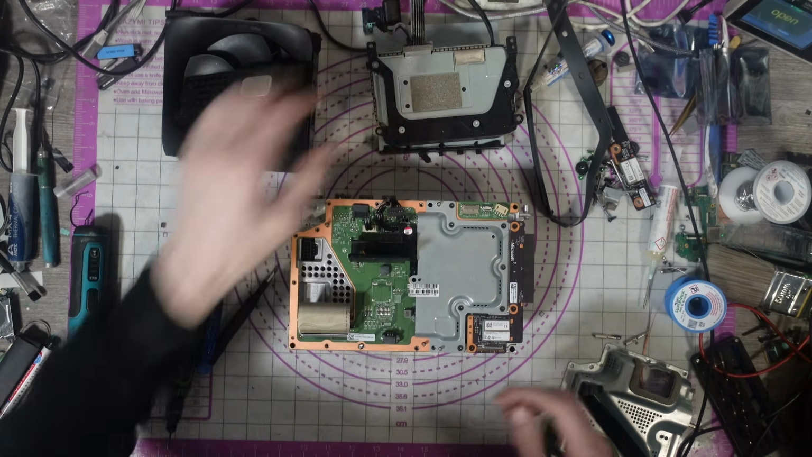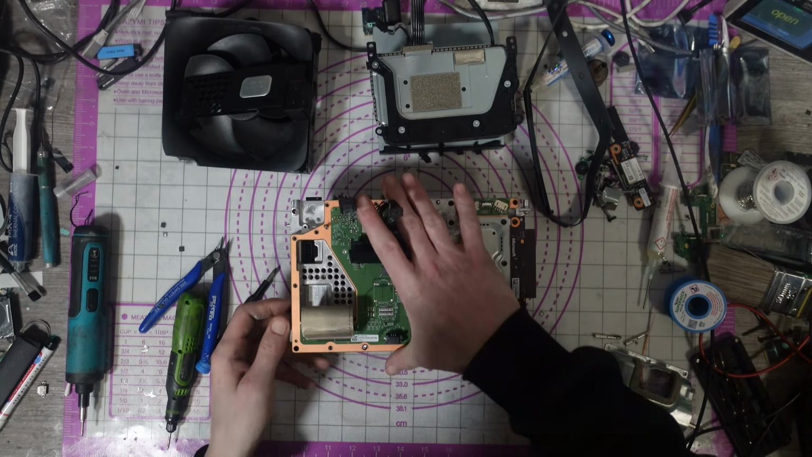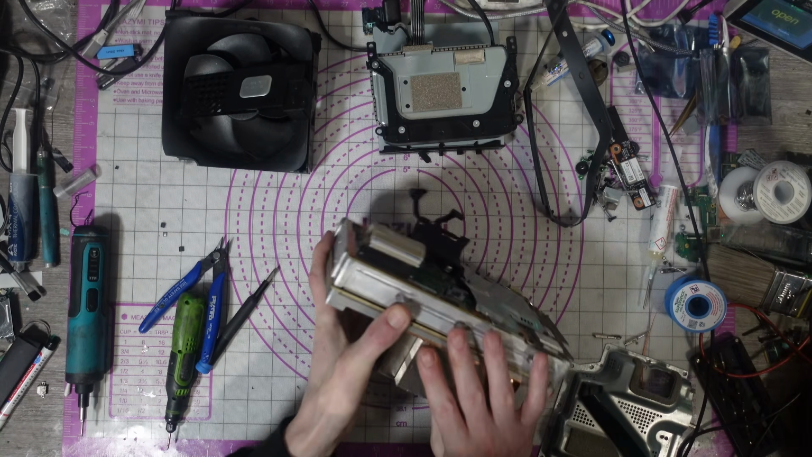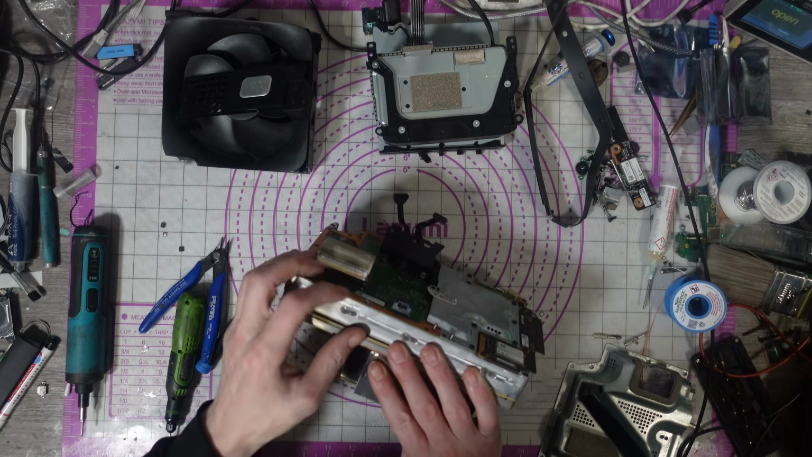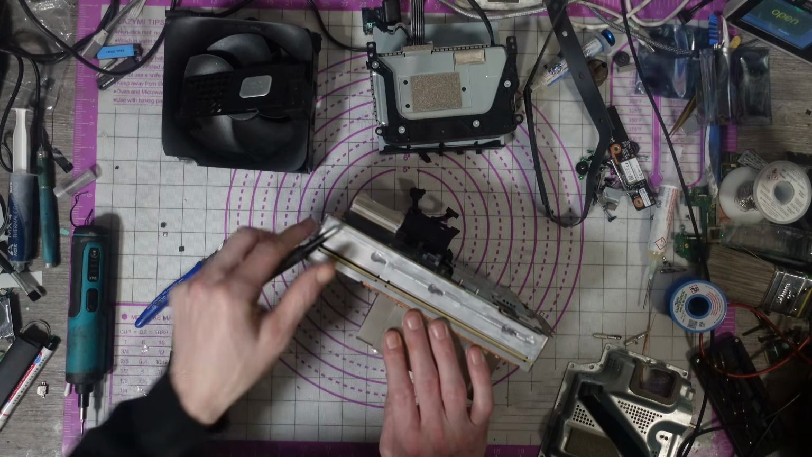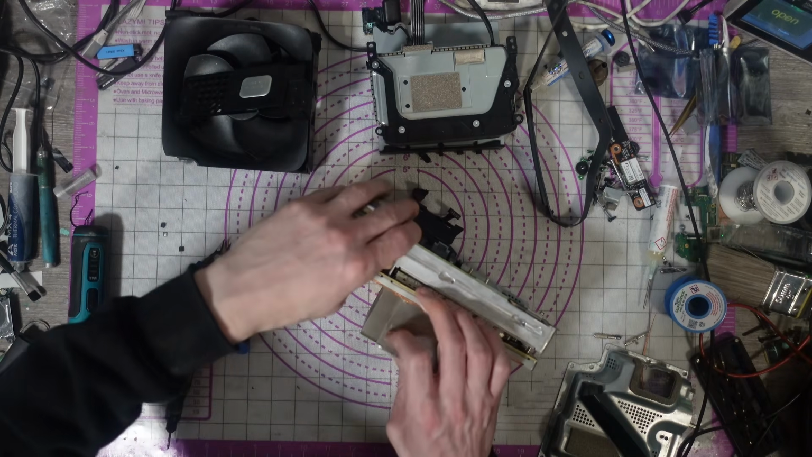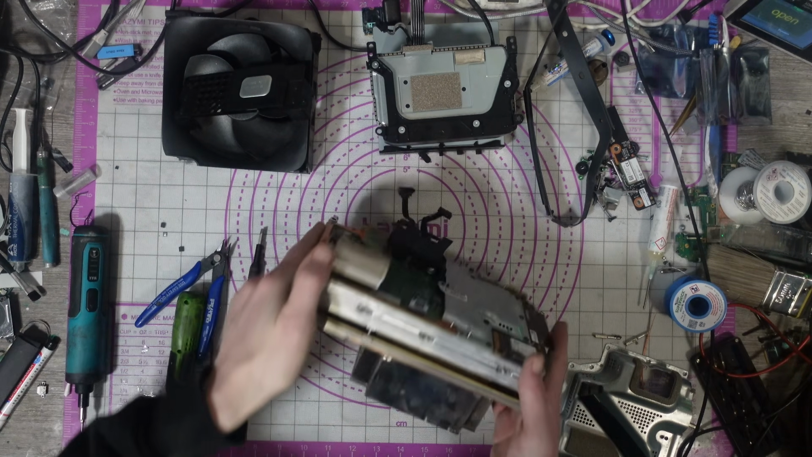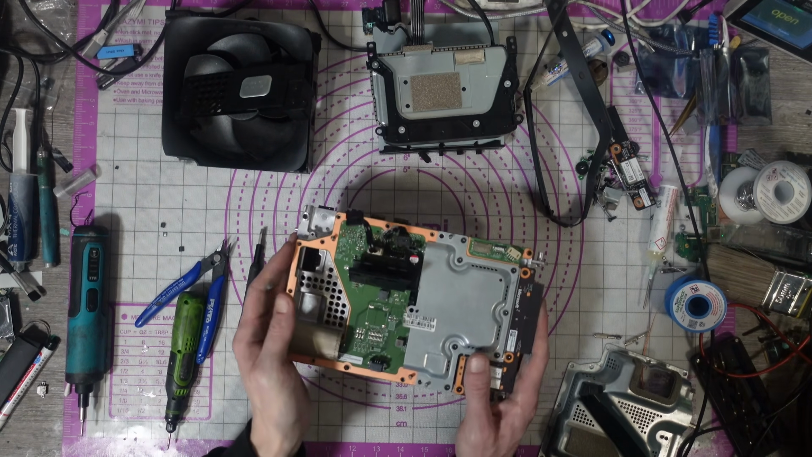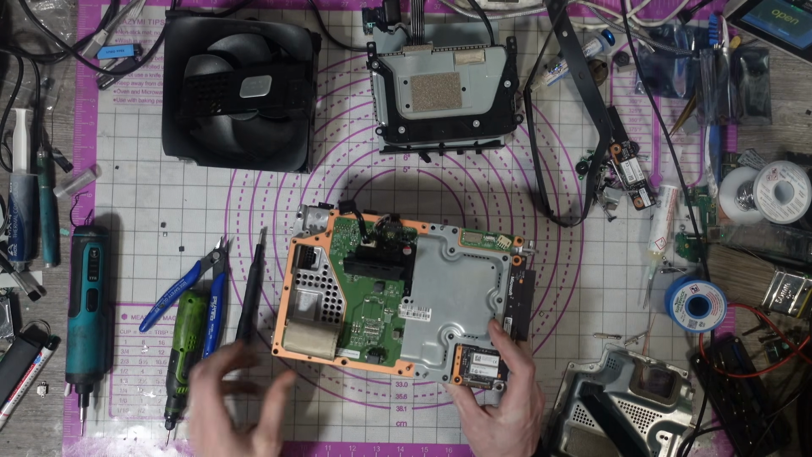Oh, that's not a great start. It's Sunday, man. I should be taking it easy. Never mind. So I'm going to get this through here. As you can see, it's being stopped by this screw head here. So I'm going to get this through here so I can remove the APU board. I'm just going to prise it like that. And at least then I can get to the board. Kind of.